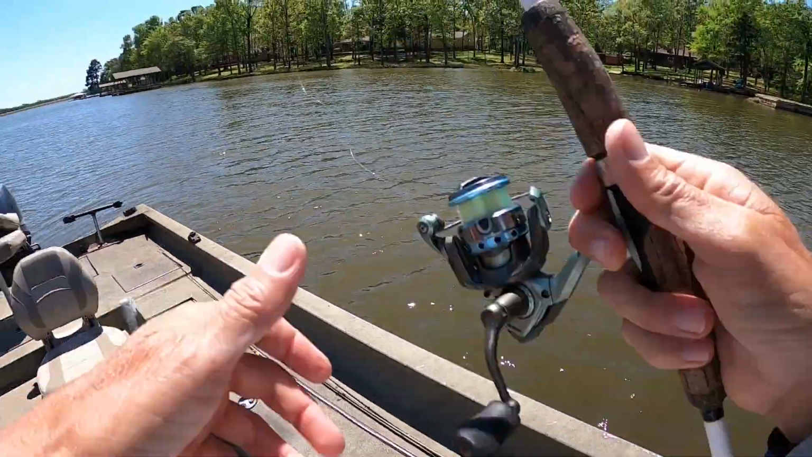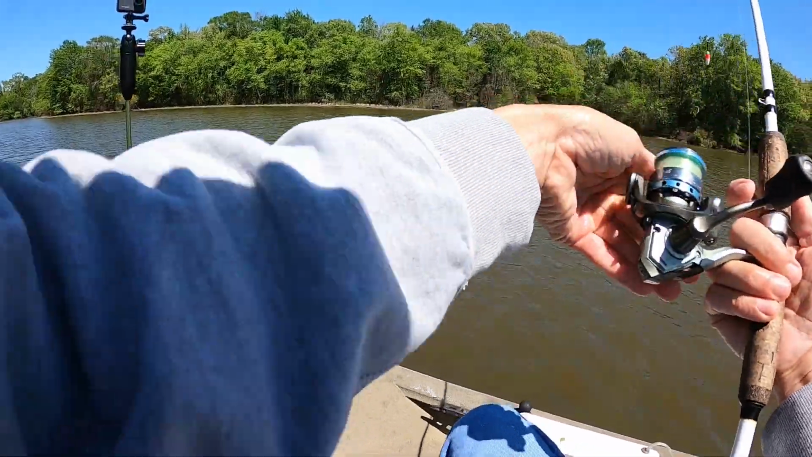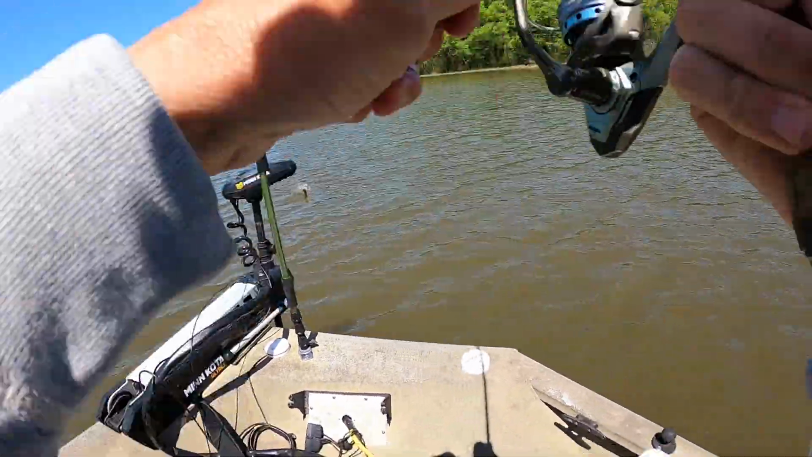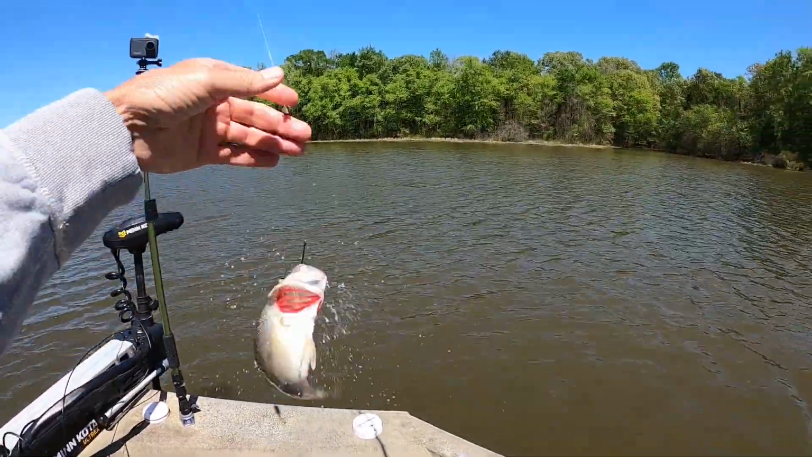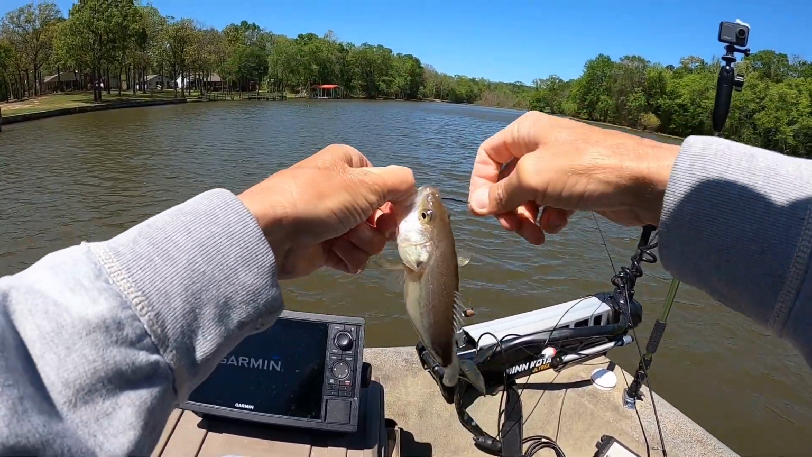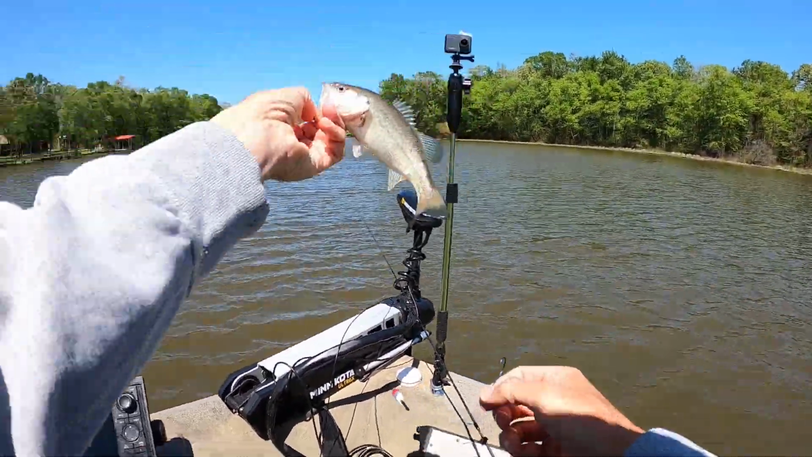Try this over here. There's a bite. There it goes. Got him. Oh, it was a bass. I almost bet you that might have been what broke me off. One of these got a hold of it. A lot bigger, obviously. Cute little thing.